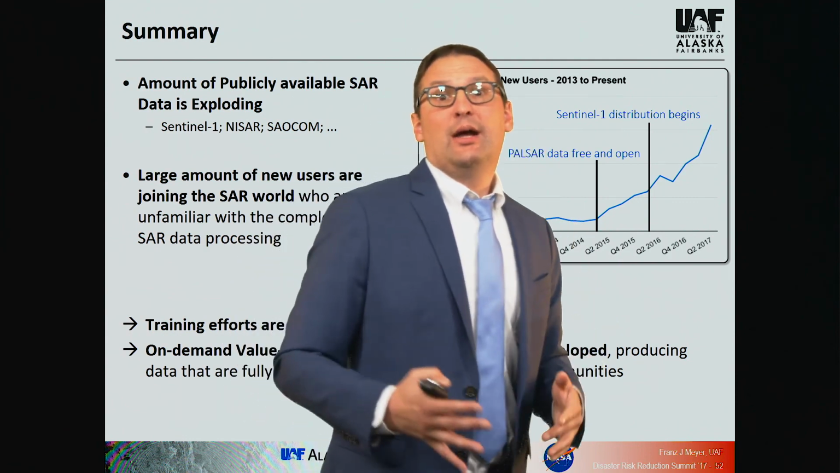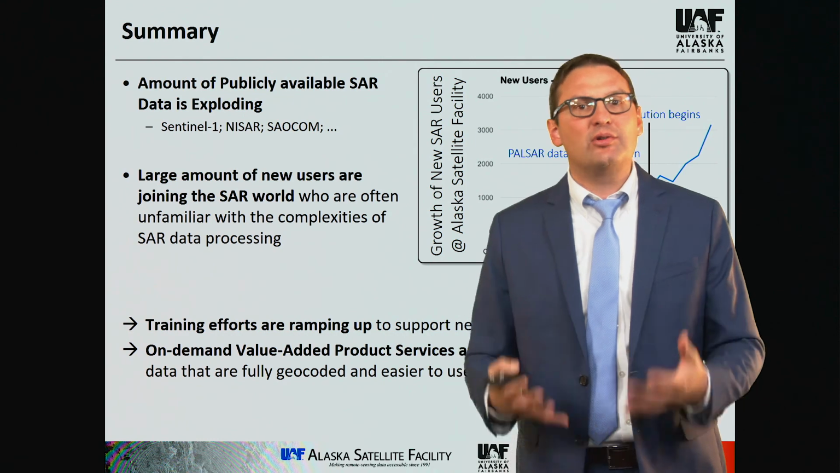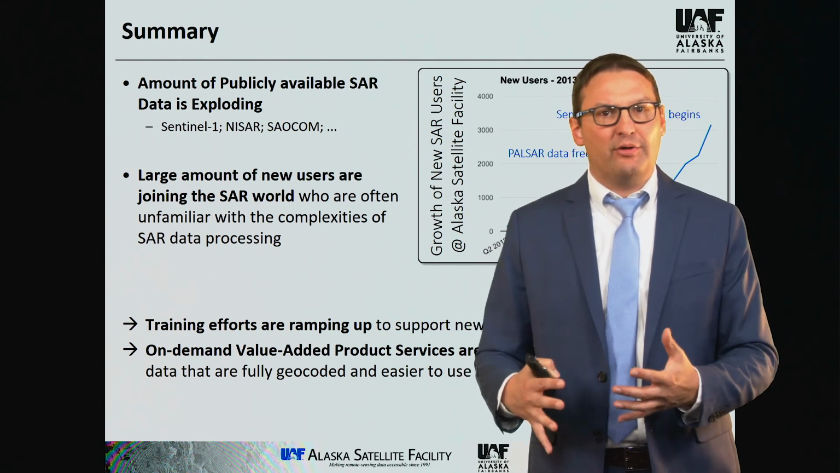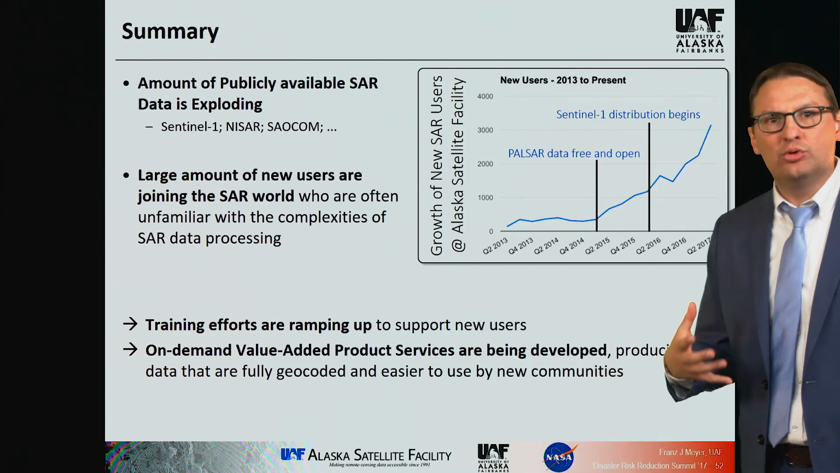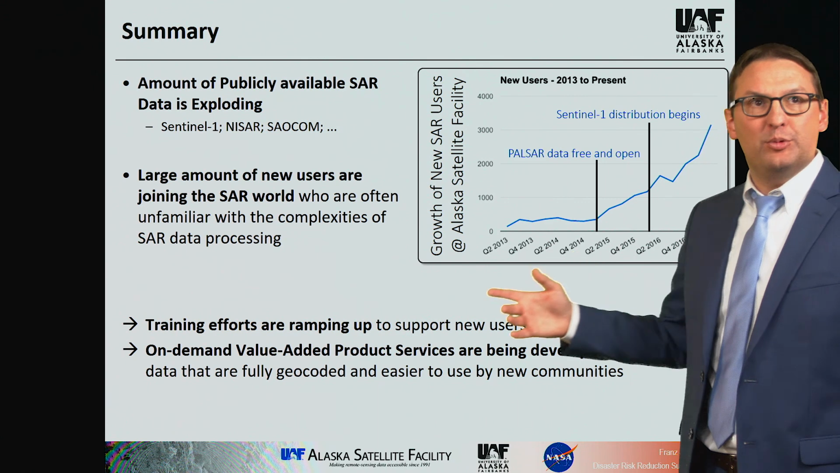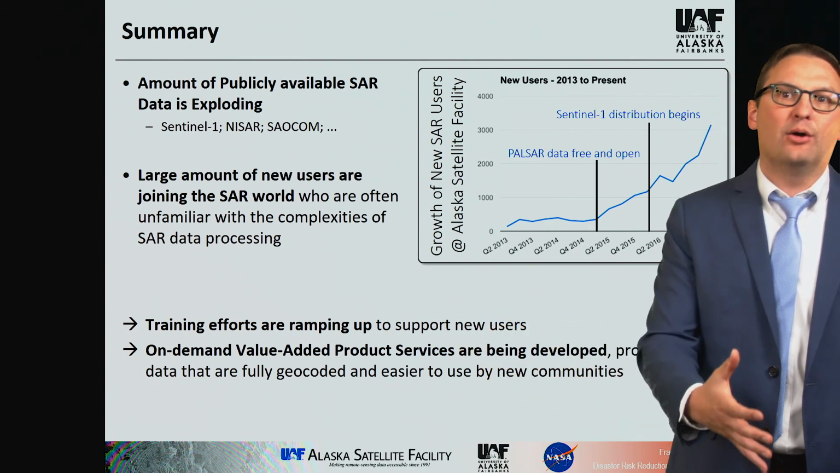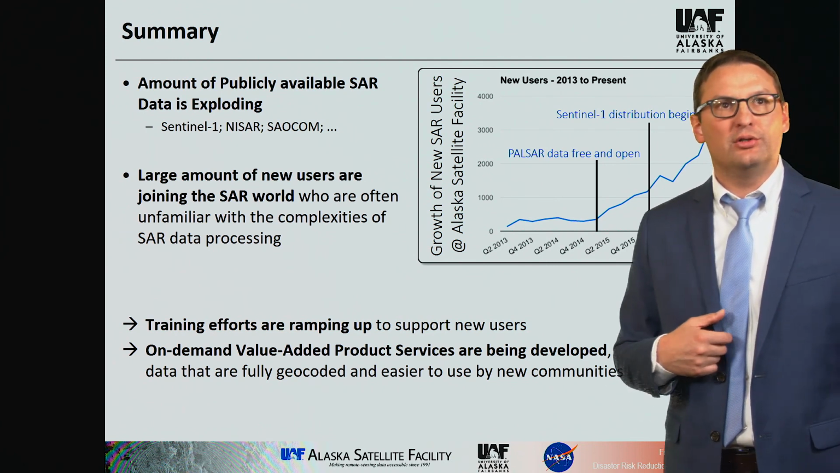This is great, but it also has the problem that many of these users are not traditional SAR users. They do not know the complexities of all the processing routines. And therefore, we have really tried to do two things over the last few years. We have ramped up training activities like the ones that you're sitting in right now, which is, of course, not only focused on SAR, but has a significant SAR portion to it.